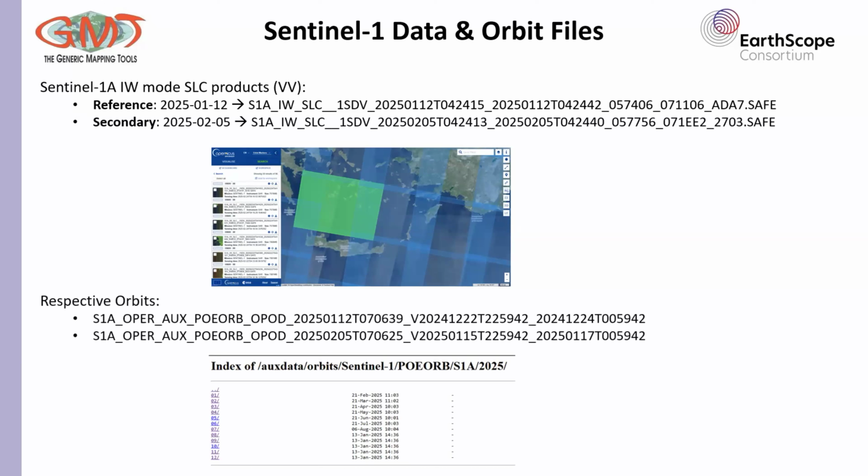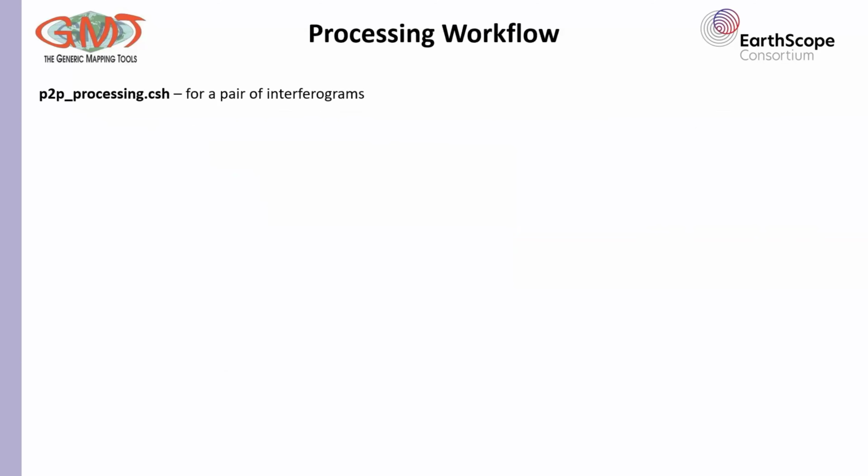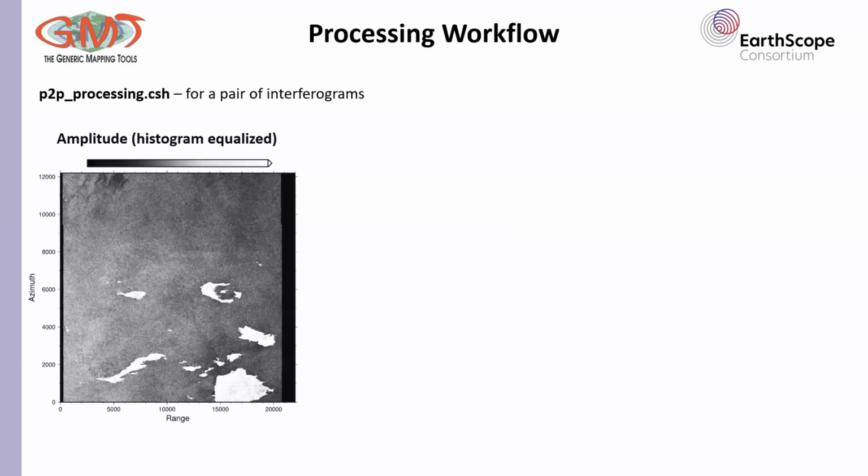I manually downloaded the respective orbits, making sure that they fit perfectly with the satellite images. Both the satellite images and the orbit files were renamed in order to be compatible with GMTSAR, so it runs smoothly. I used p2p_processing.csh for this pair of interferograms.